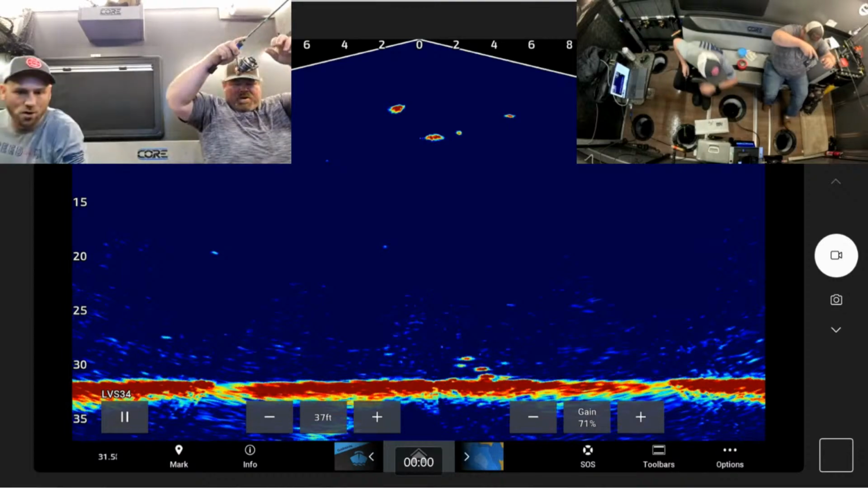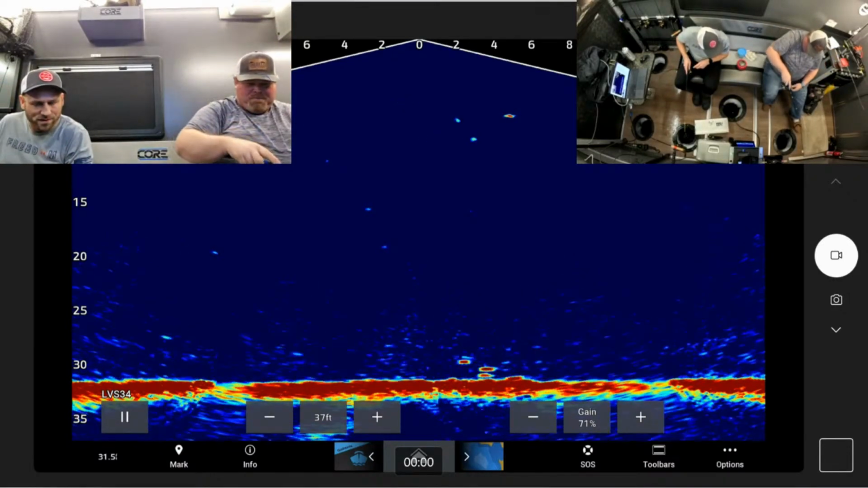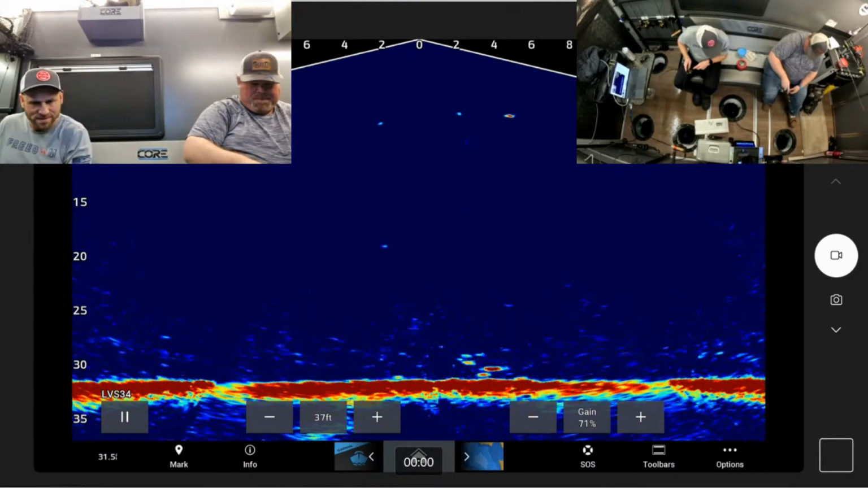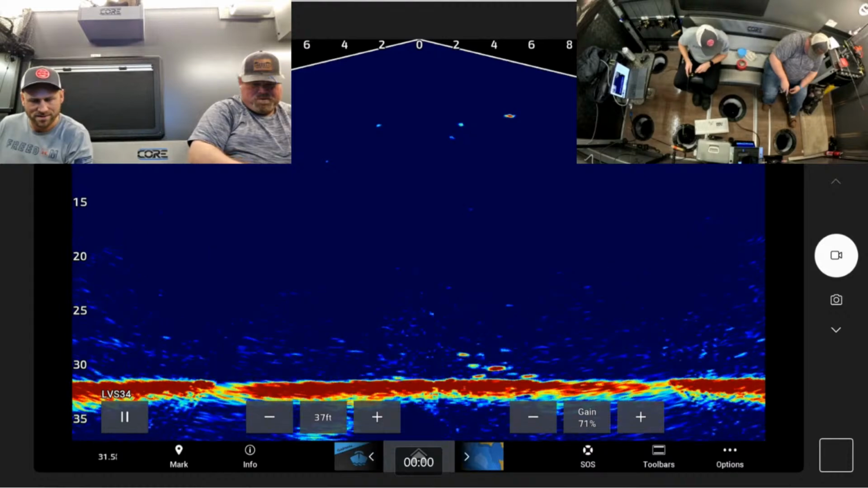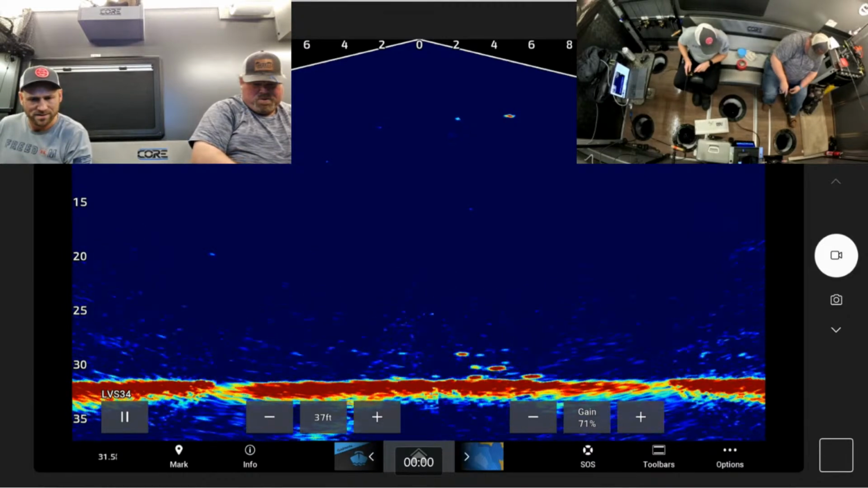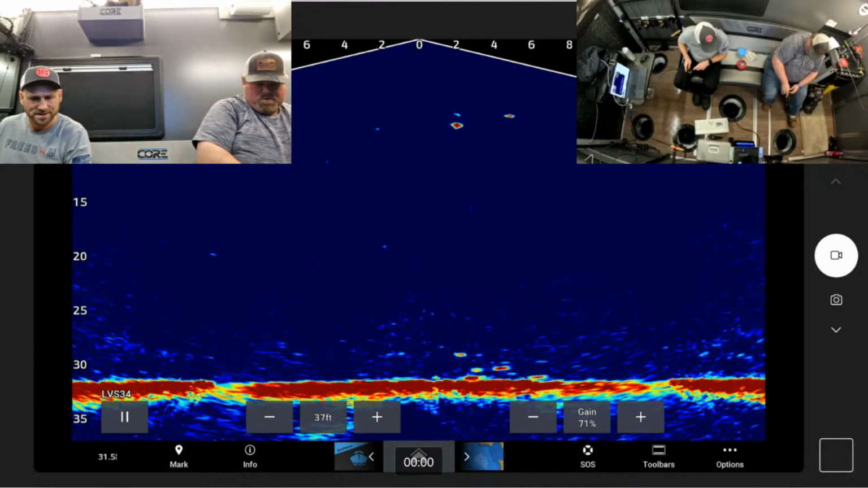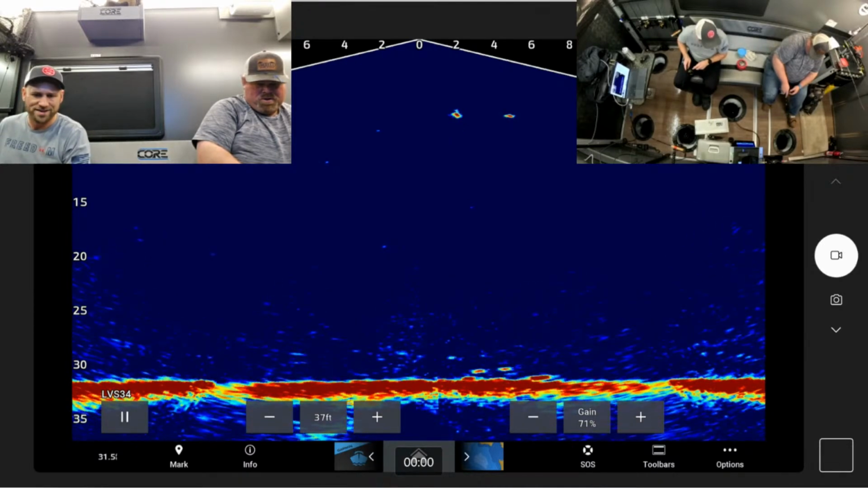Oh, got off. No. There's two of them though. I know. I just turned the gain up. Here he comes. Here he comes. But keep away. I like it.